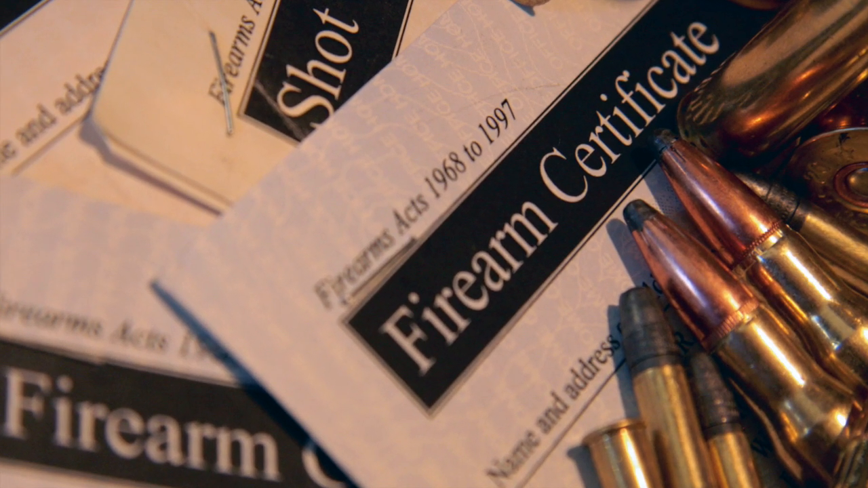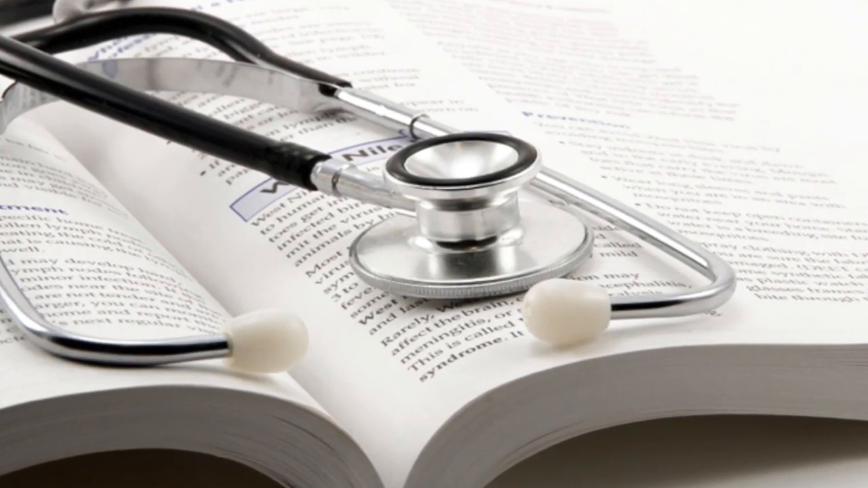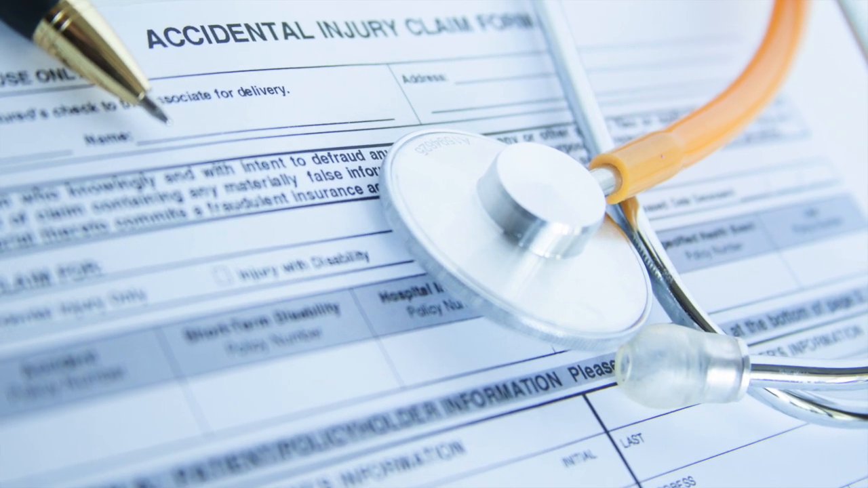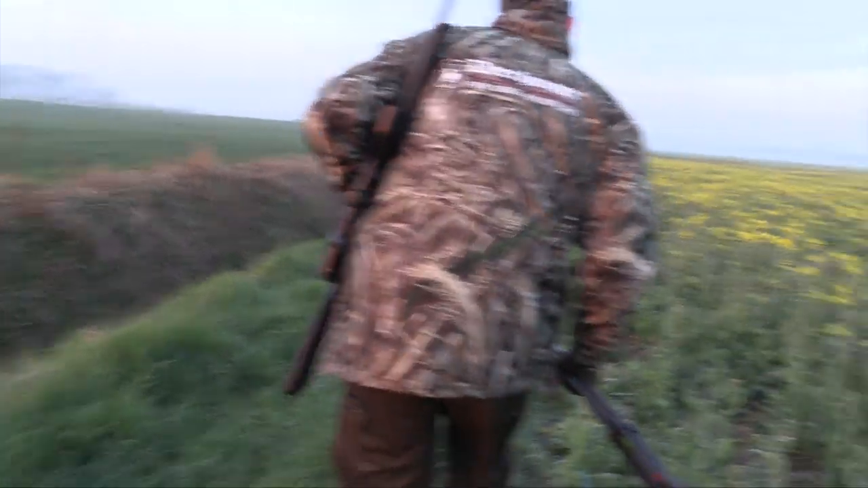The long-awaited consultation on medical involvement in firearms licensing is finally going ahead. The Home Office has written to BASC to say the call for evidence will begin shortly and will last about 8 weeks. The aim is to produce statutory guidance to doctors and stop them interpreting the law any way they want.